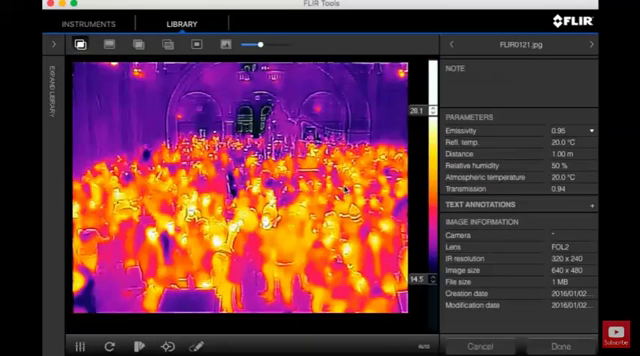Sure, there's a lot more features that I haven't really shown here, but that gives you a basic idea of the advanced features you can do once you copy the images onto your computer.